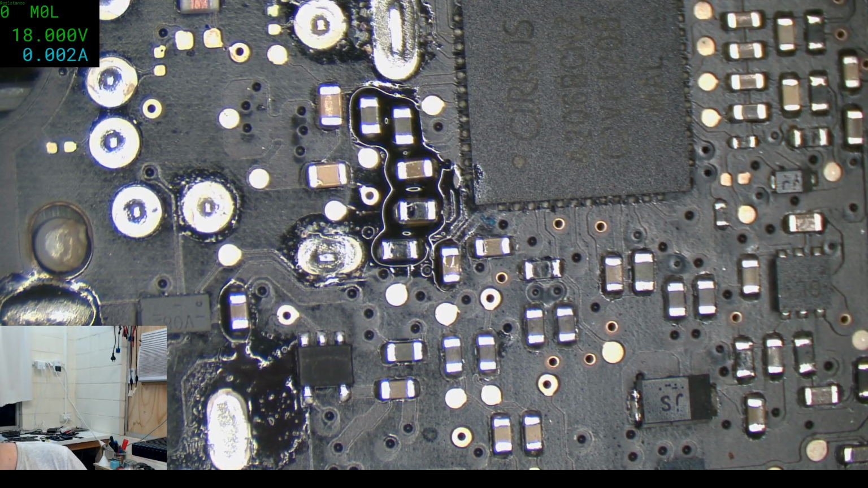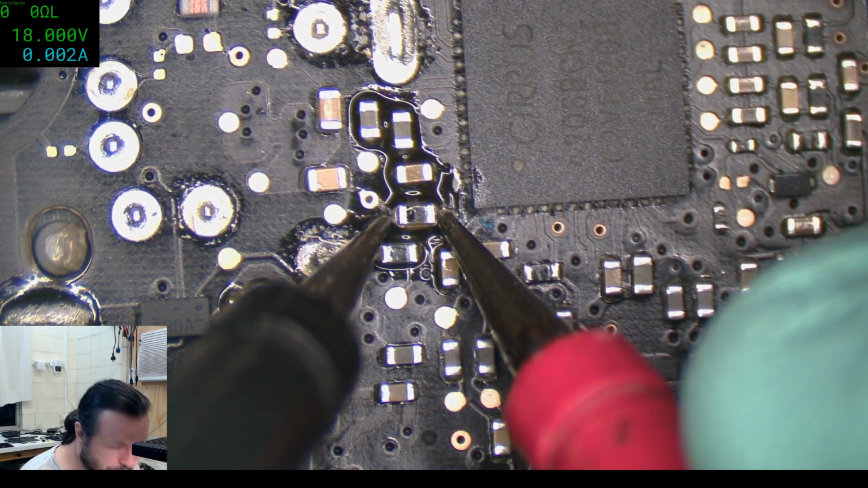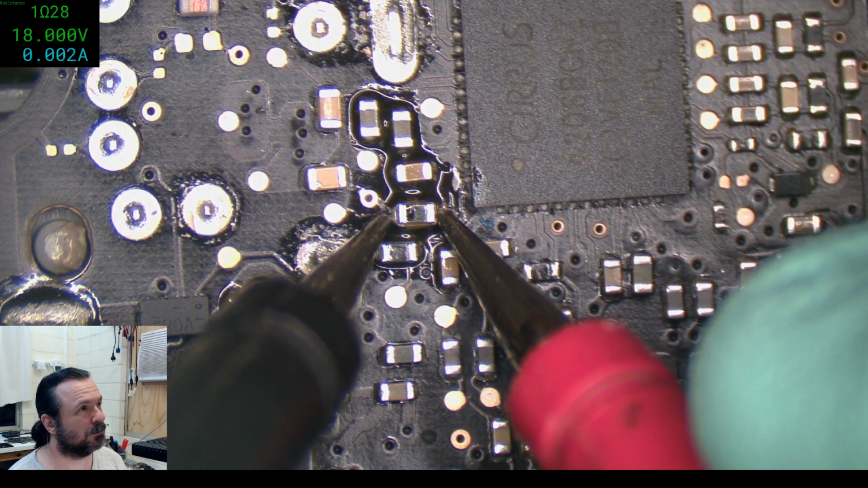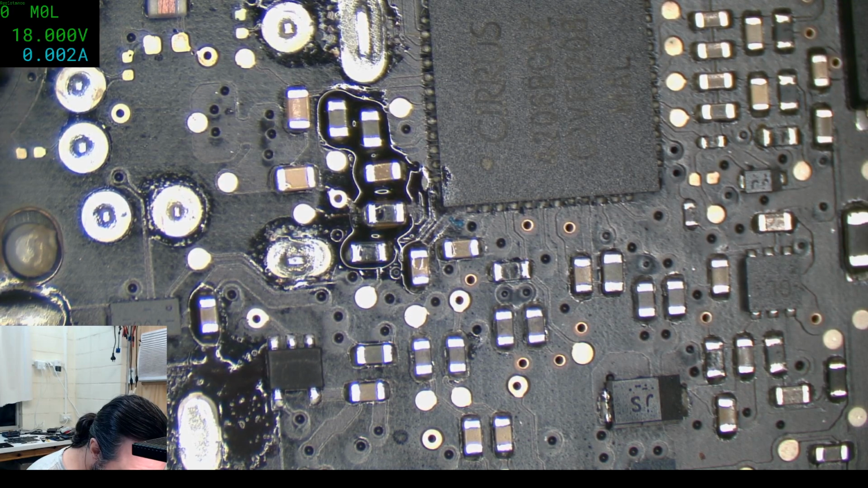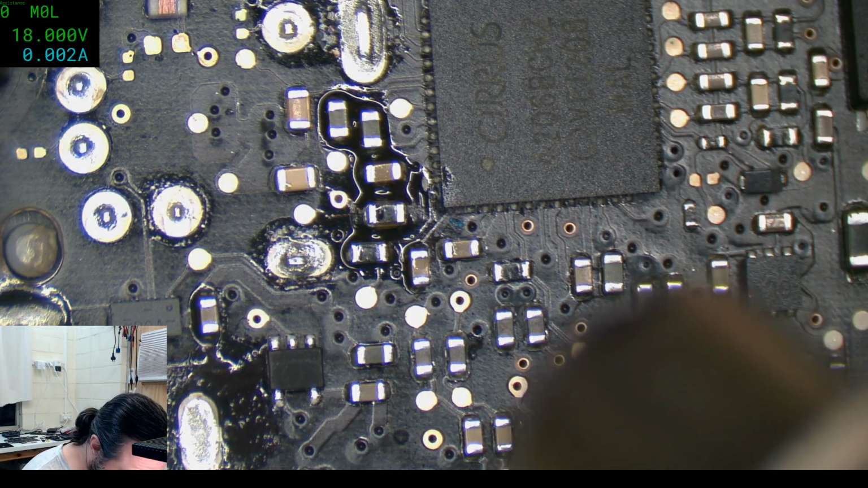Let's see. Need volts. Nah. I don't know what to think. .3. Yeah, I mean that should generate some. Damn stupid thing.